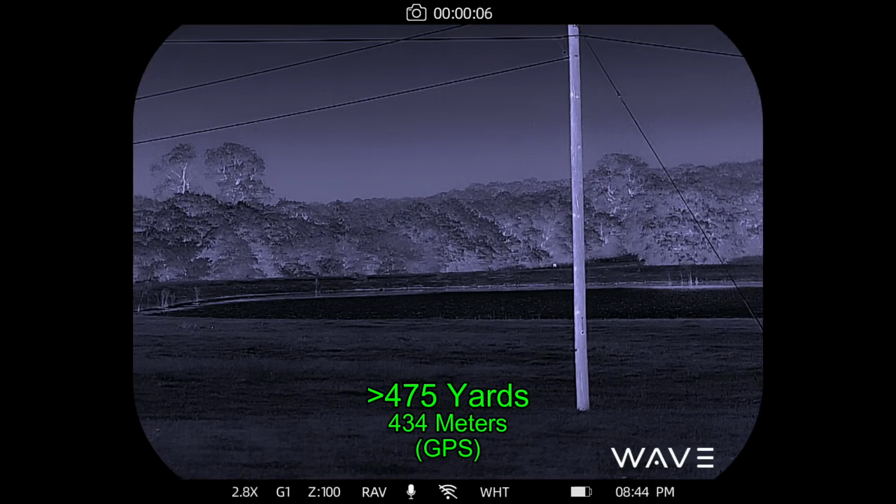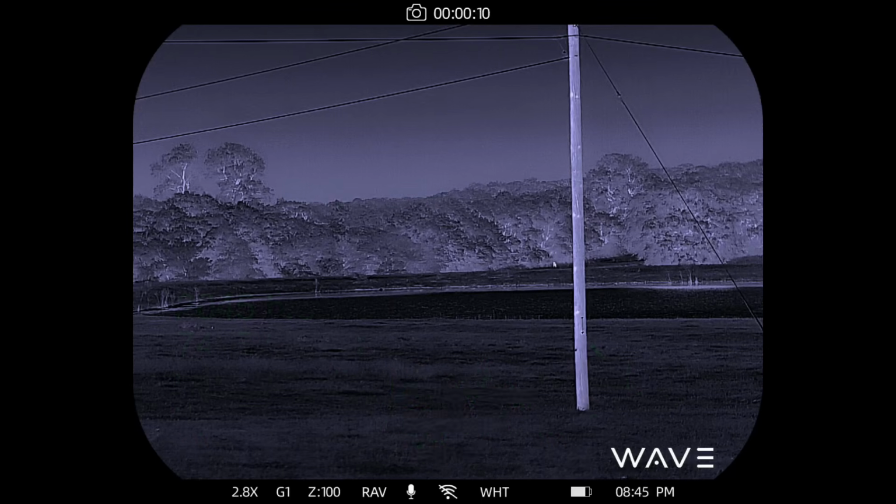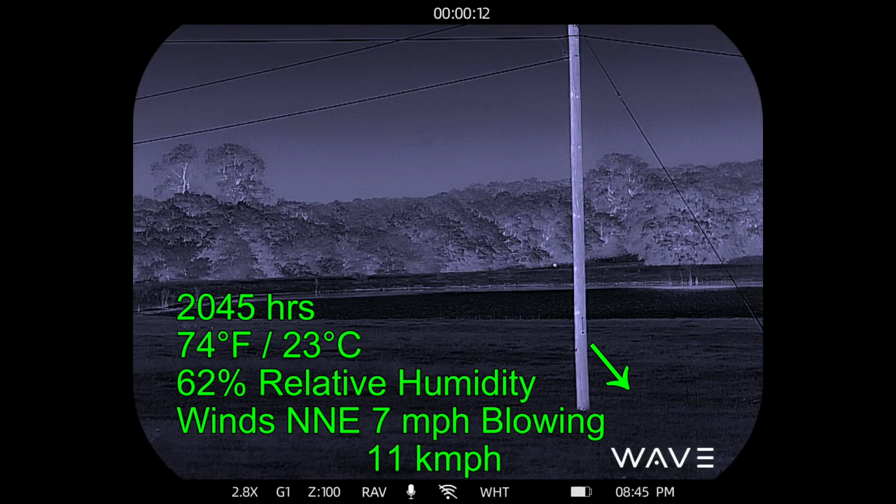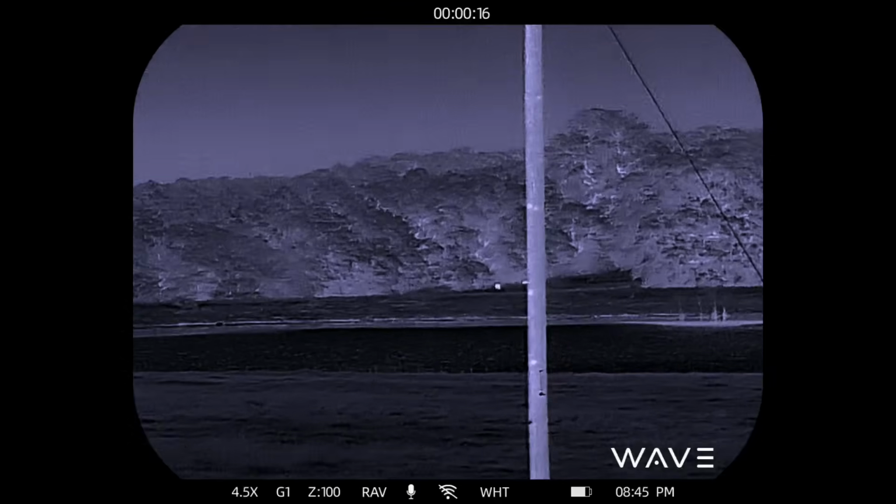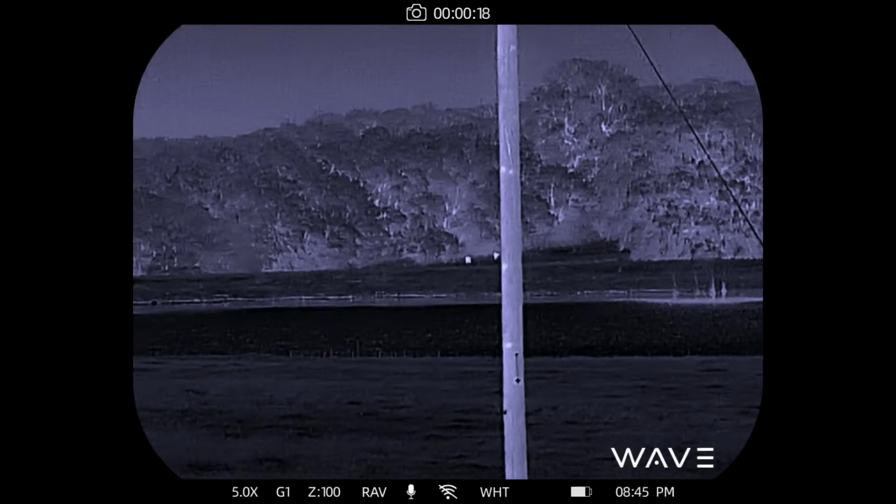Those are deer way down in the low area behind the dam. So the evening has progressed. We are at dusk. A little more detail in the image, and a nice image overall. We've gone to white hot, zooming in, confirming the identification of the deer.